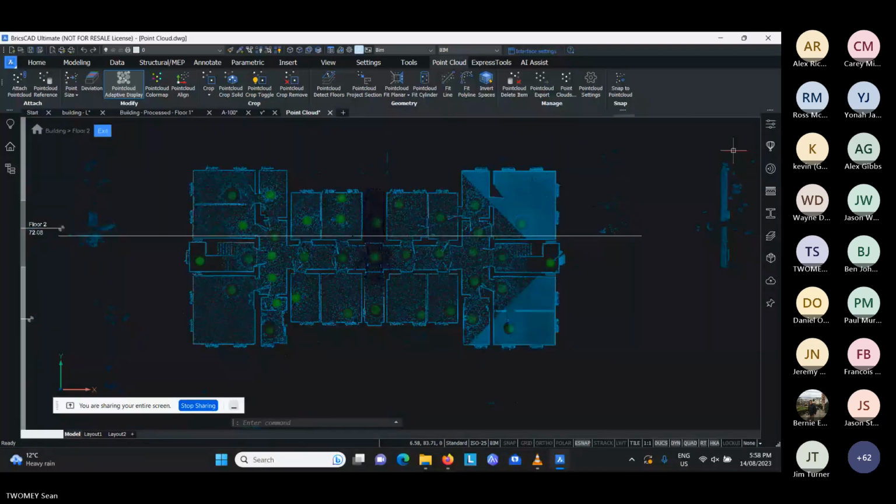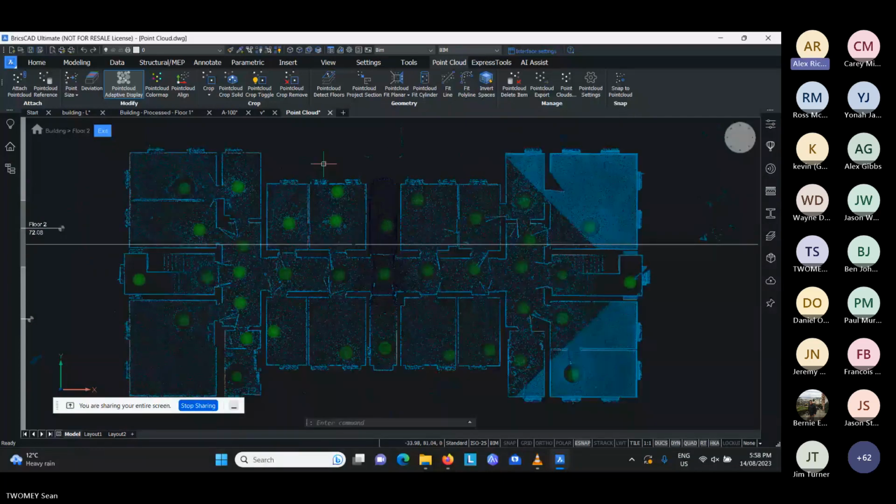So at this stage, we're now ready to start. Sorry, Sean. Fletcher said, what's the actual command for 2D view? I'm not sure. Also the command, when you create the point cloud detect floors, it asked us, do you wish to create spatial elements? So by making those, it creates these views for you.